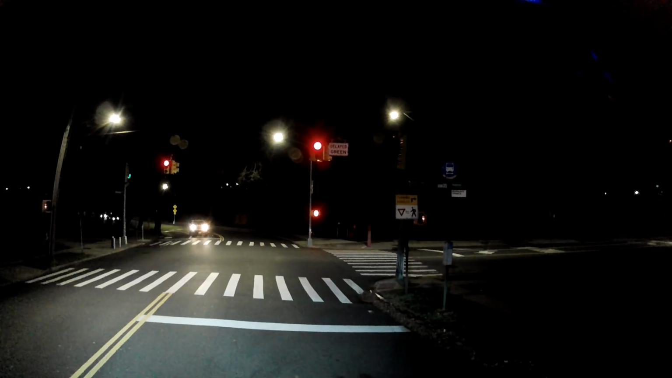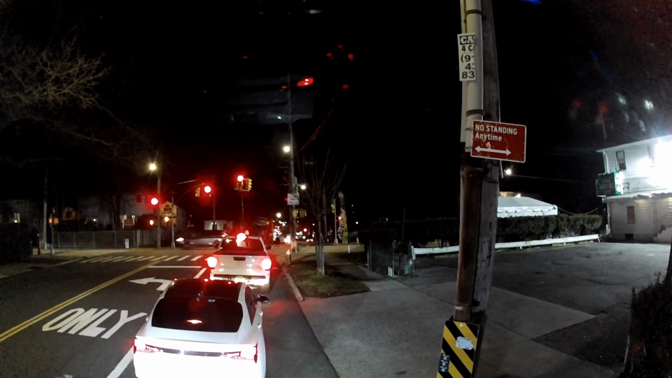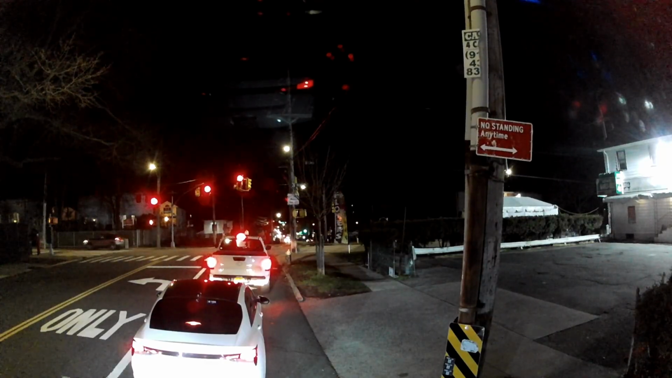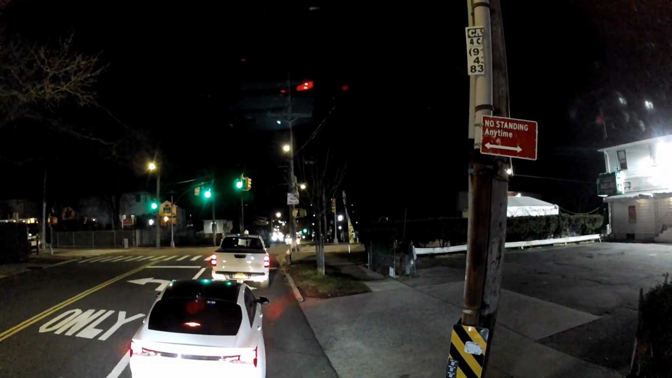You see porch lights glowing, families relaxing after a long day, and cars parked neatly along the streets. Some people are walking dogs, some are taking evening strolls, and others are heading home from late shifts. Staten Island is also full of hills, so sometimes as you drive, you get little glimpses of lights far away, from bridges, highways, and the harbor.